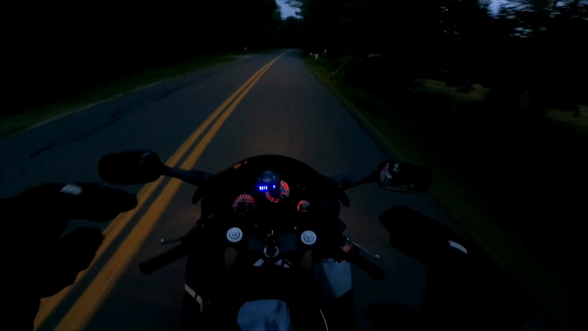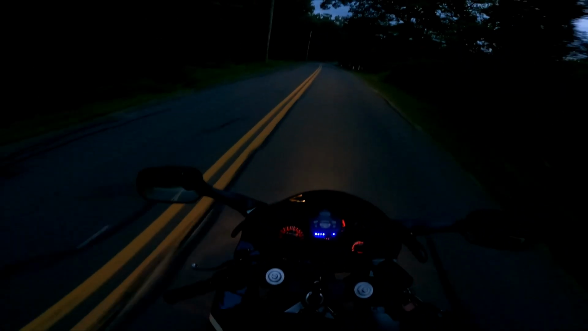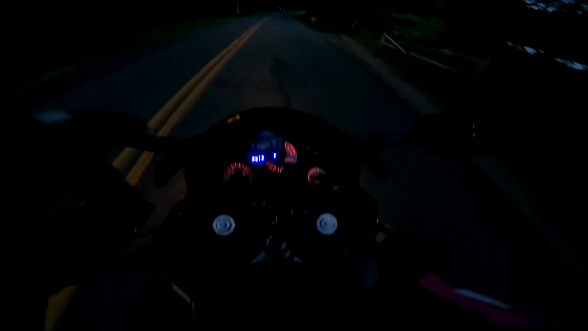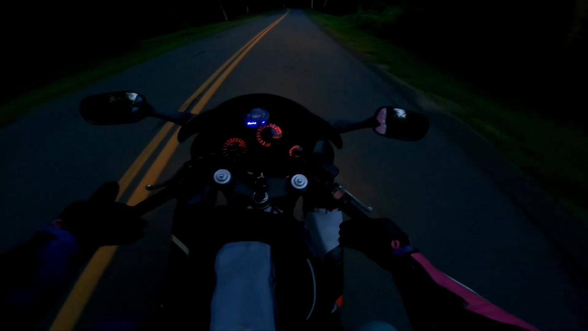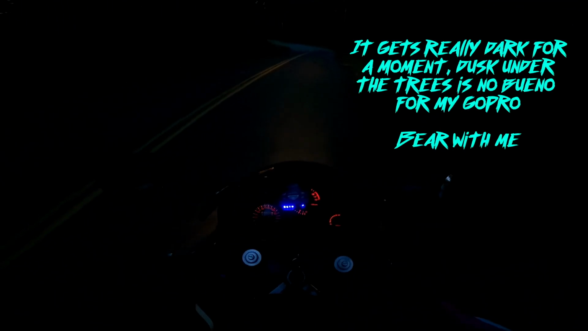Yes, going fast is fun, but you want to learn how to stop good. You want to learn how to stop great, especially without ABS. My first bike is this 600 with no assists, and so I feel comfortable hopping onto any bike now that I've learned with no assist. There's no power control assist, no traction control, no wheelie control, none of that.